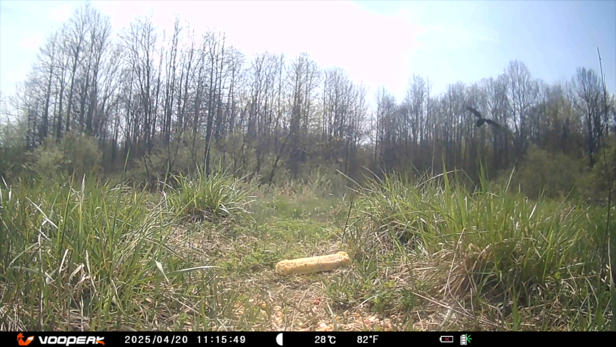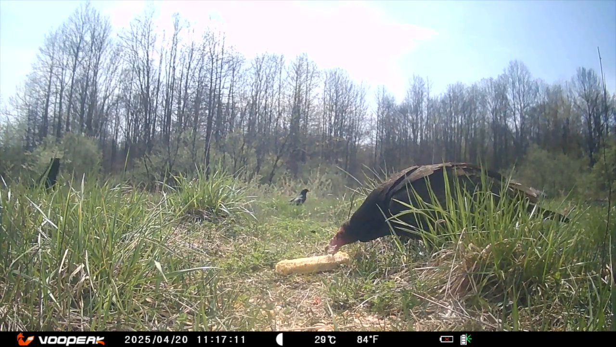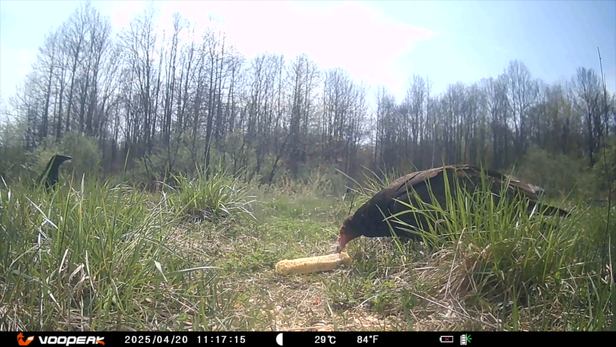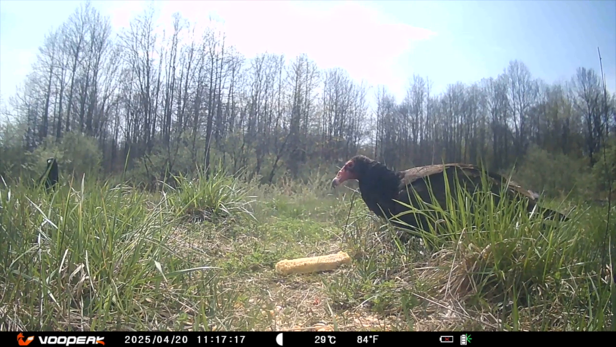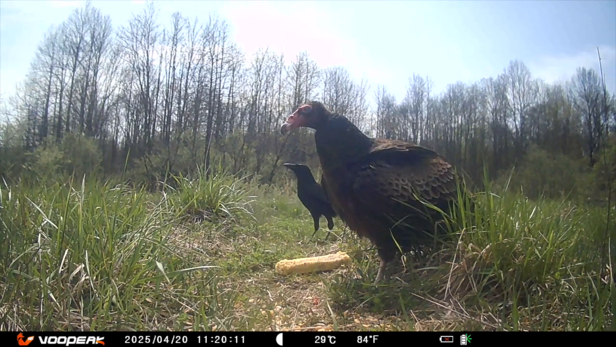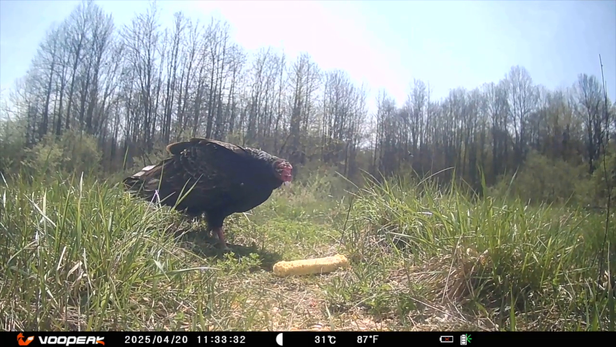Look out above. Turkey vultures make a visit. Different birds take turns at the corn on the cob, and then comes the flies. Yuck. The raven and the turkey vulture, standing side by side. Not something you see very often.